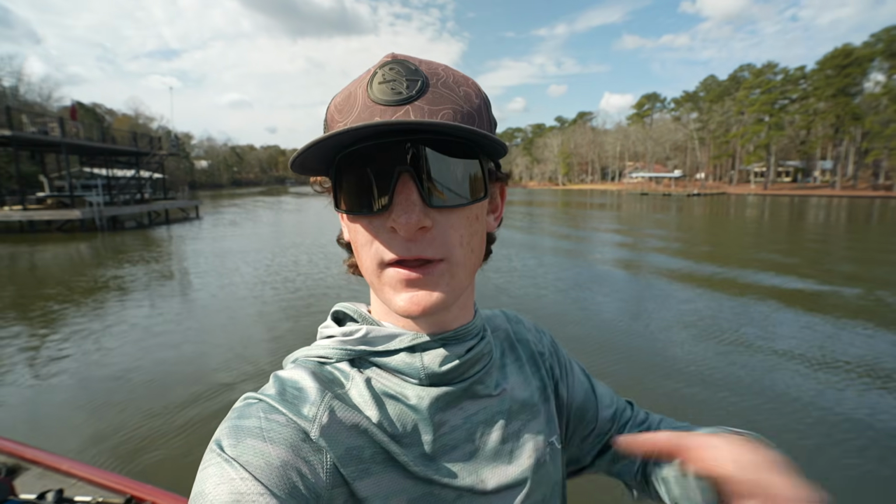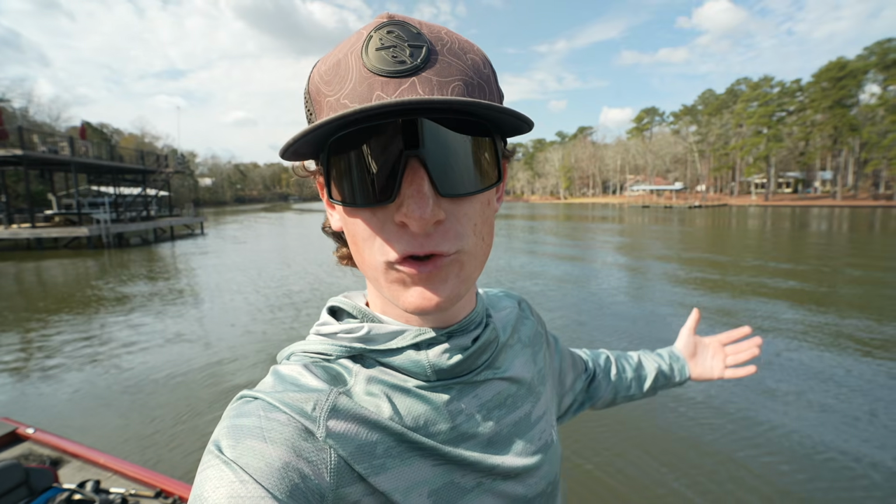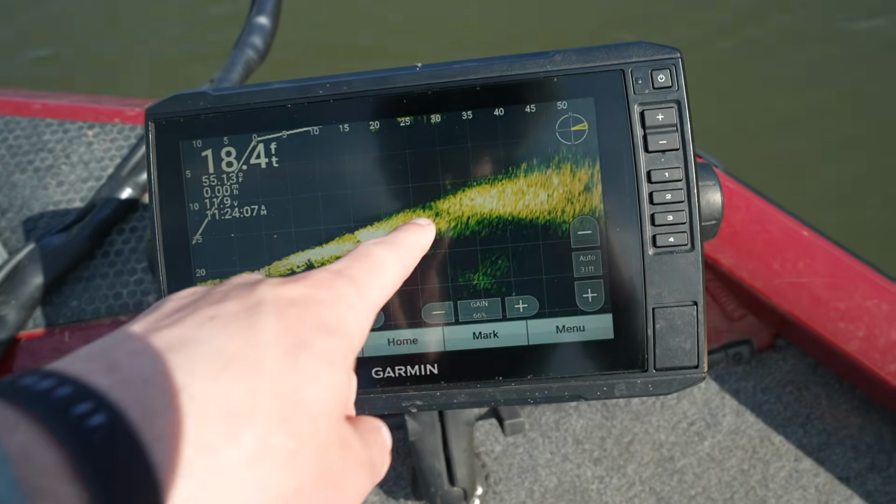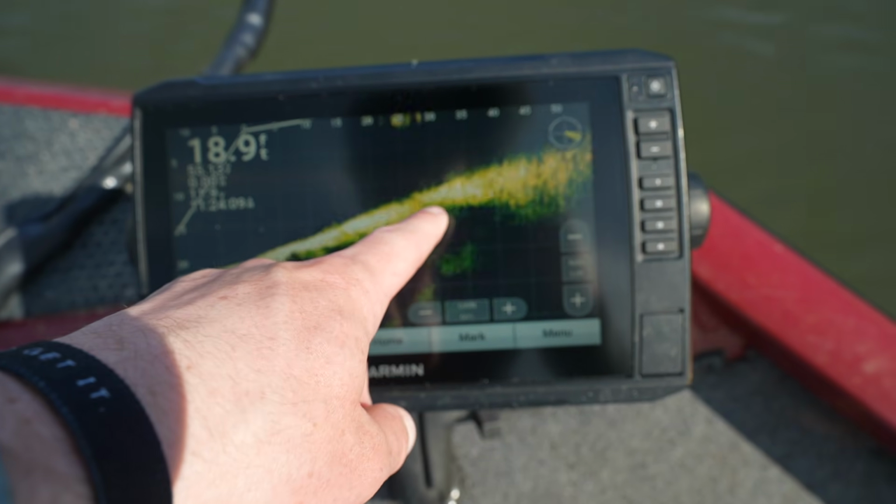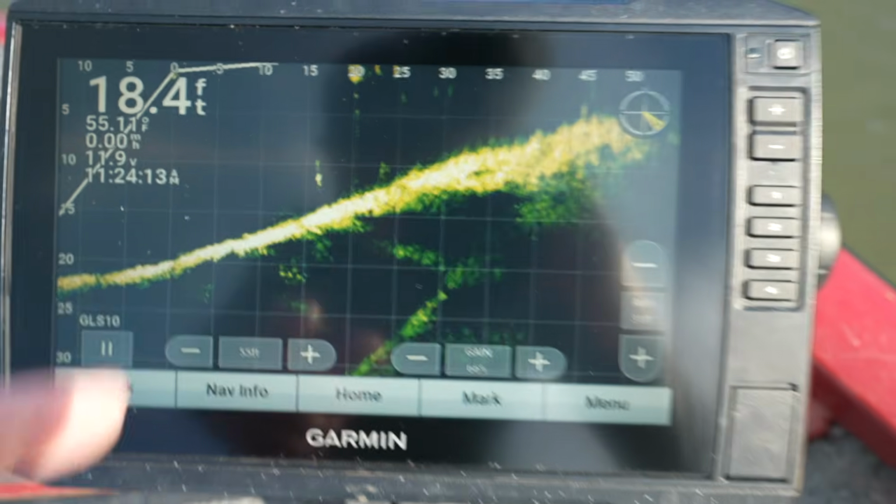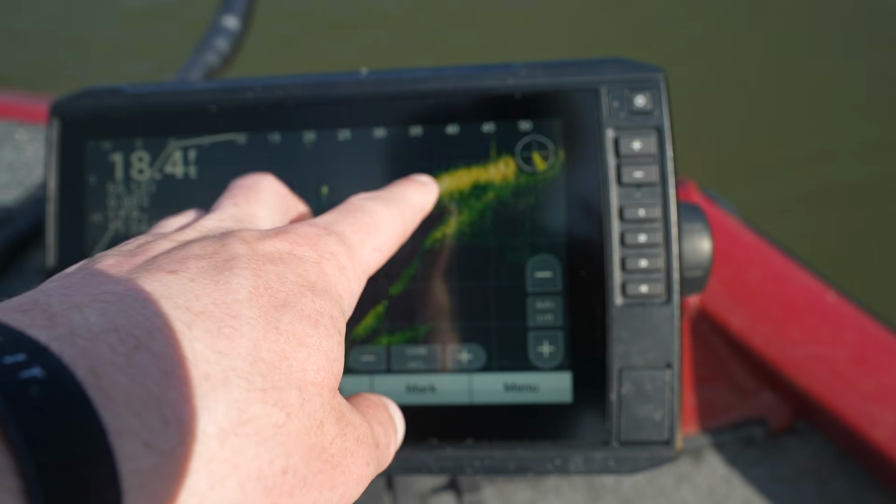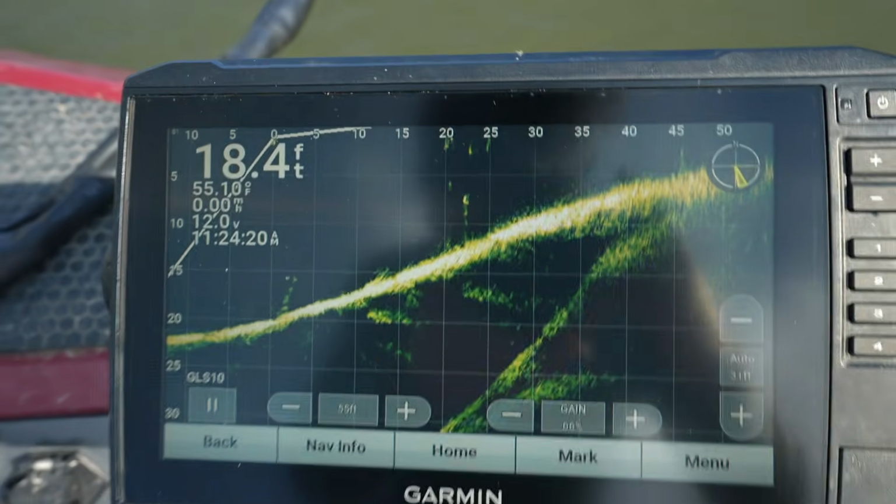I saw that one cruising up there in the shallows. Obviously he was feeding, and I cast it up there, was looking for my bait, and it was too late because it was already in his mouth. But I want to show you guys just how many fish are in this area. So this is kind of like a drop off, but right there, it looks like there might be some fish. Up underneath the dock, there's actually a good amount. There's one swimming right there. There's just fish all over the place. I mean, there's some up shallow. Sometimes it's hard to see, especially in muddy water, but they are there.